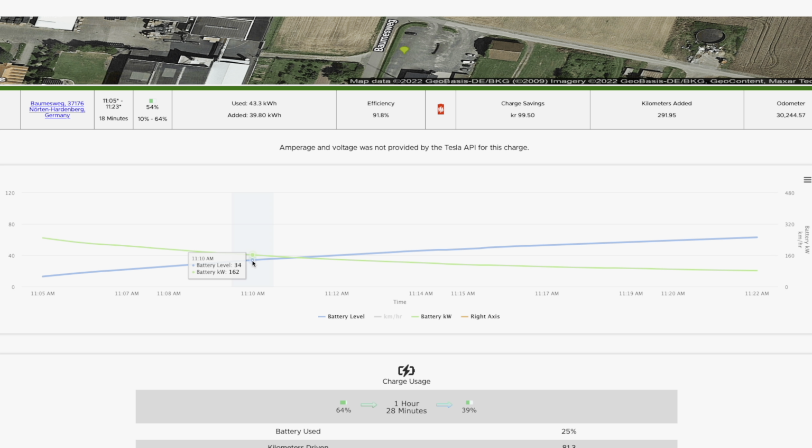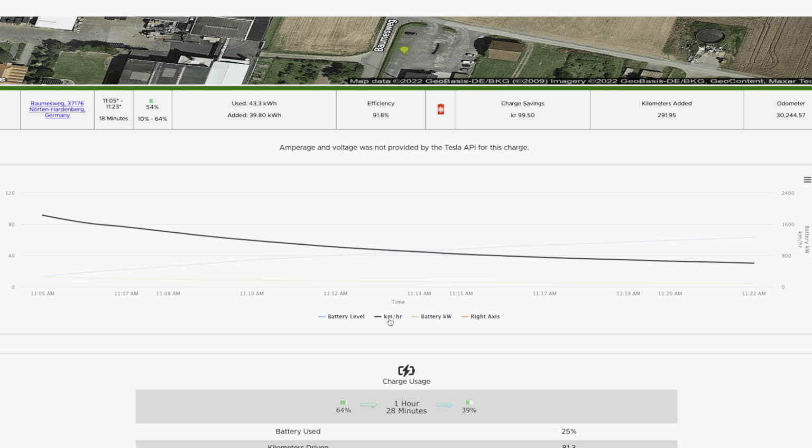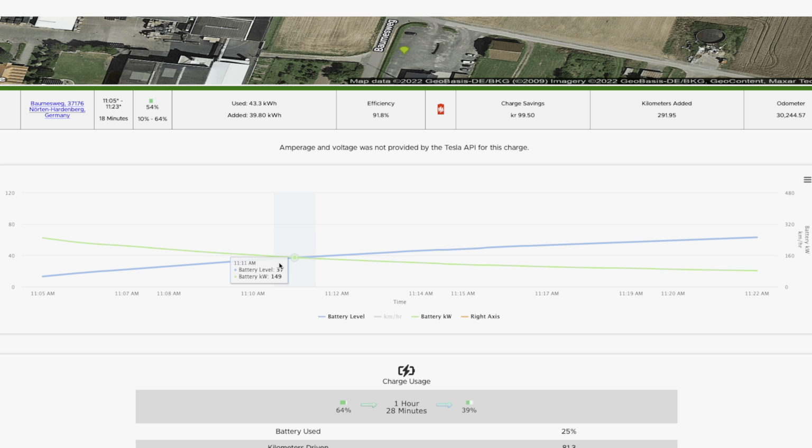But we had added 30% to the battery in just 5 minutes. Should we add the kilometers per hour? Yeah, let's do that. So it's quite insane, 2,000 kilometers per hour it says, right? So, yeah, maybe it's a bit useless. So at 11:15, 10 minutes later, we went up to almost 50%, 48%. So we added quite a bit already there.